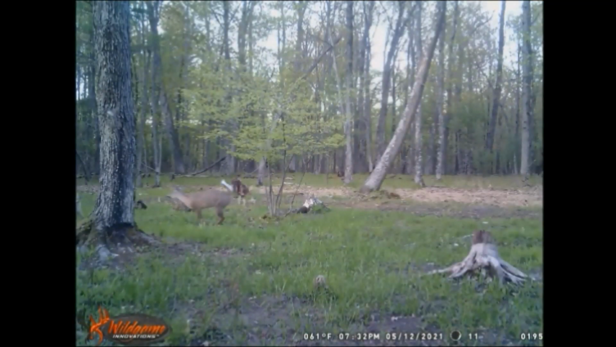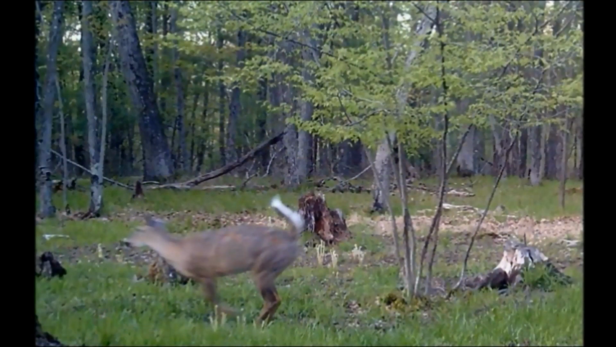Now this doe or spike buck, it's kind of hard to tell from the blurred pictures, is obviously marking this scrape area by rub urinating.